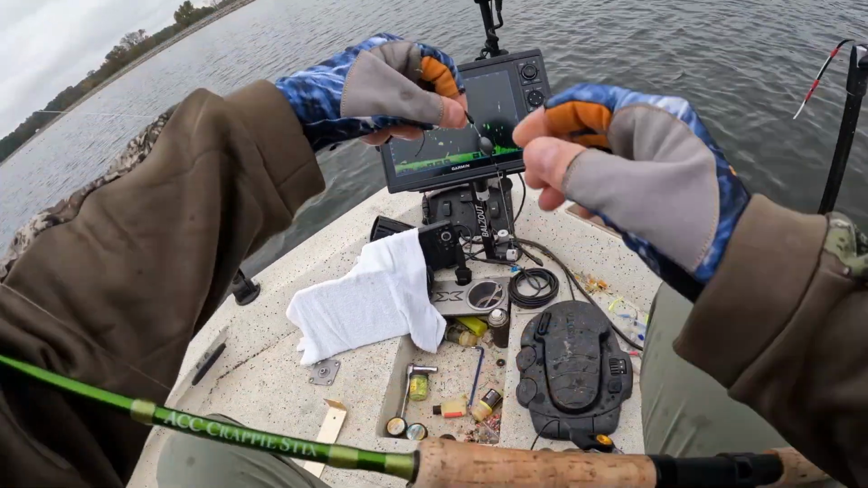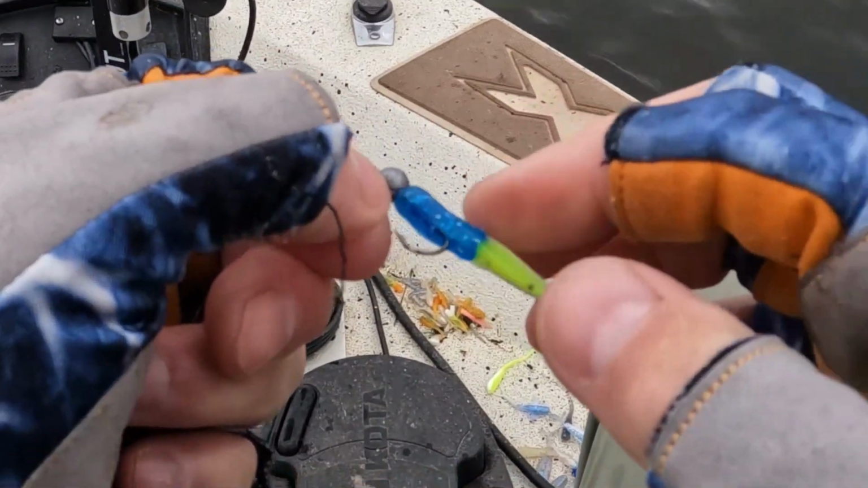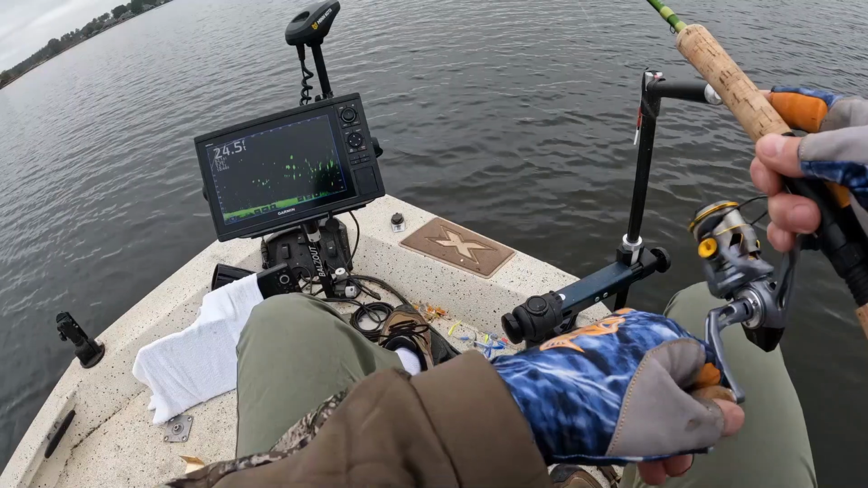There's my setup. Got the 1/8 ounce unpainted lead head jig, the blue firewalker by Wild Willie's OCD, 10-pound test mono, 1/4 ounce slip sinker peg.